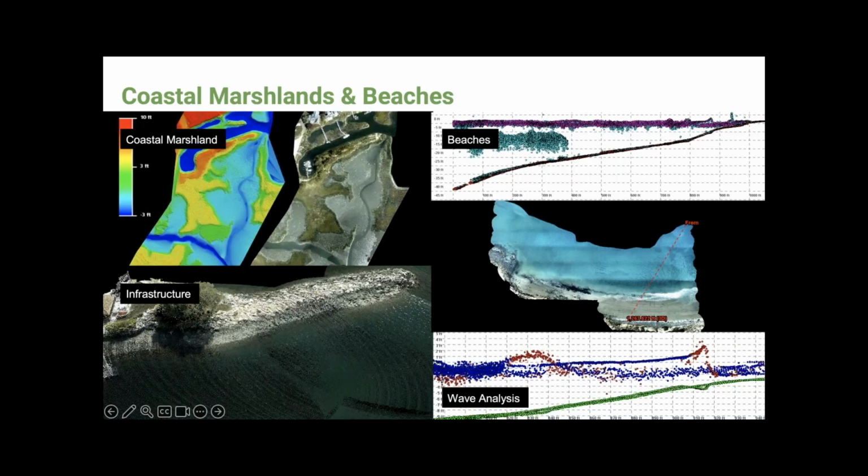We've also spent a lot of time in the past year or two working in the coastal marshlands and beaches. Coastal marshlands: last year we flew 14,000 acres of protected coastal marshland in Connecticut, and that data should be completed late this summer. As far as I know, I think it is one of the largest high resolution UAS topo-bathy data sets to date. So pretty excited to see where that lands and be able to share that data out with everyone.